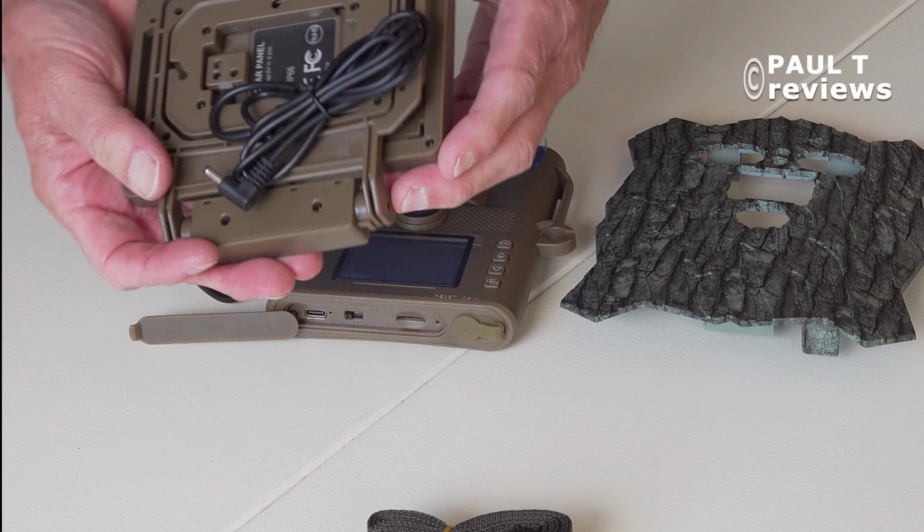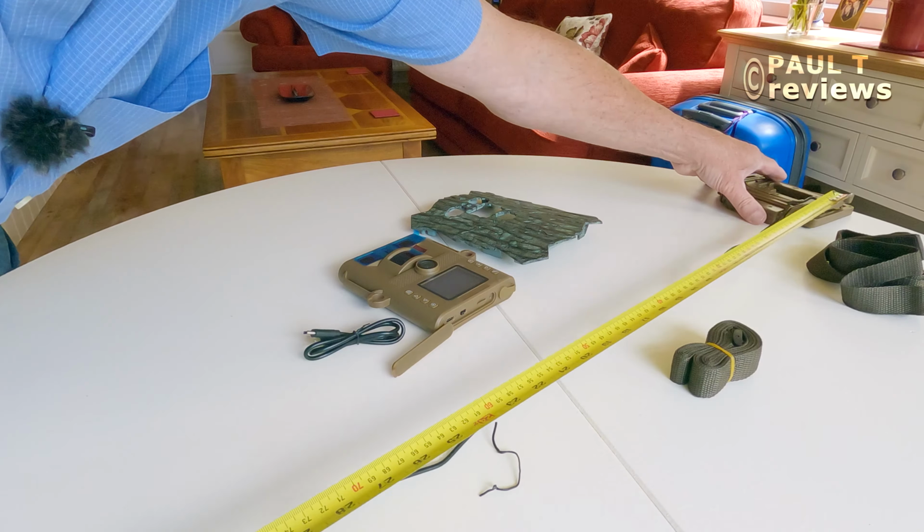It's got quite a long lead at the back. Yep, so the lead is 40 inches, that's 101 centimeters. Because obviously, if one has a nice covert camera, you don't want to have a great big solar panel next to it, otherwise it's no longer covert.